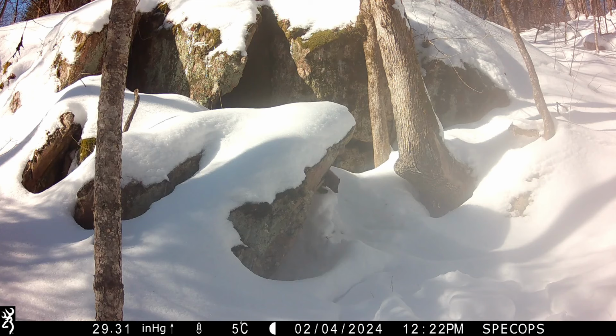Fishers are known for hunting everything from voles to snowshoe hares, and there are even reports of them killing a Canada lynx. On this footage in front of us, we have a fisher stalking a porcupine's den. We have plenty of porcupines on our land and also plenty of fisher activity. So riddle me this.